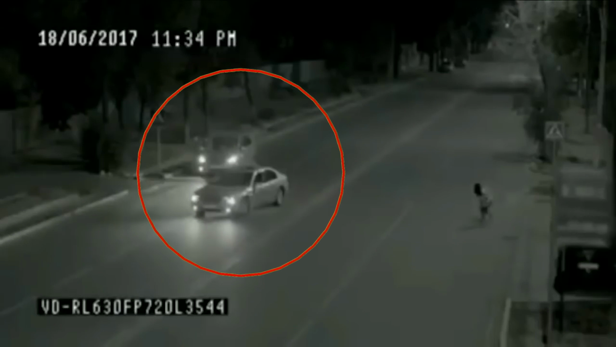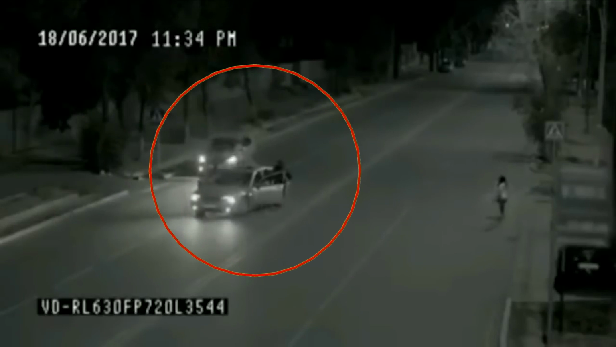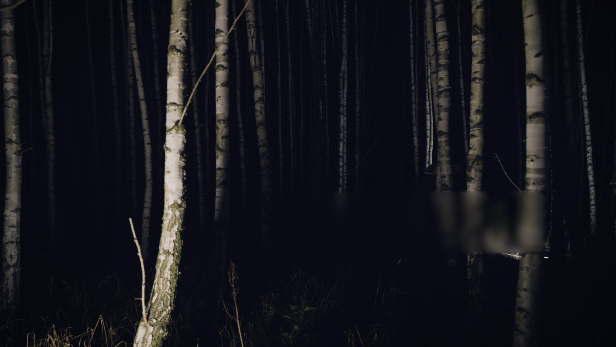The drivers of the two cars that had screeched to a halt rushed to the girl's side, expecting to find her injured or worse. Instead, they were amazed to find her shaken but unharmed, with no sign of the mysterious savior who had saved her life. The only clue was the faint whisper of his presence, a reminder that sometimes heroes appear in the most unexpected ways.